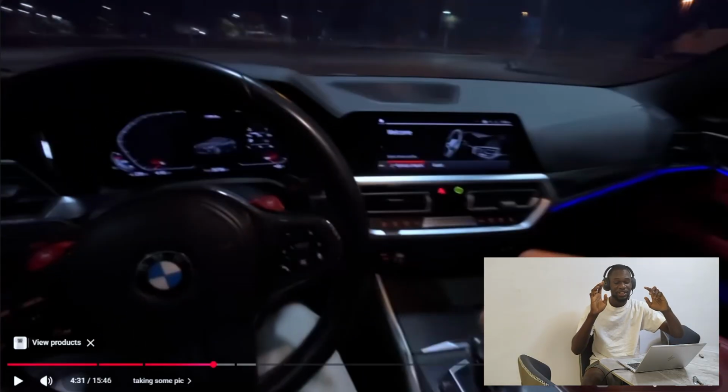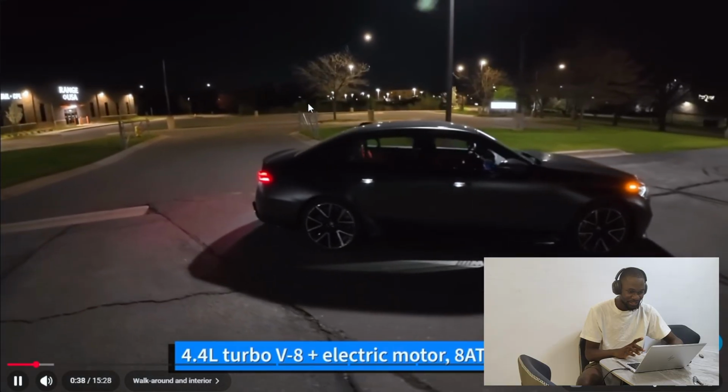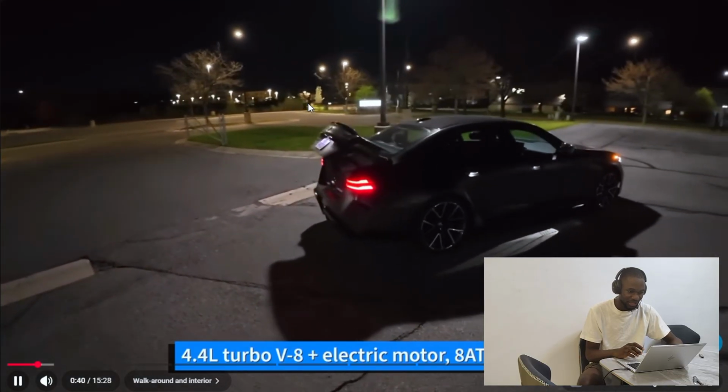Guys, if you have been following my channel, you know that I am not a fan of BMW, but come on, this interior is damn. Like this POV, you're sitting facing this console, this dashboard, man, it's like you're ready to race. Like you're ready to speed, you know what I mean? But let's see that of the M5.